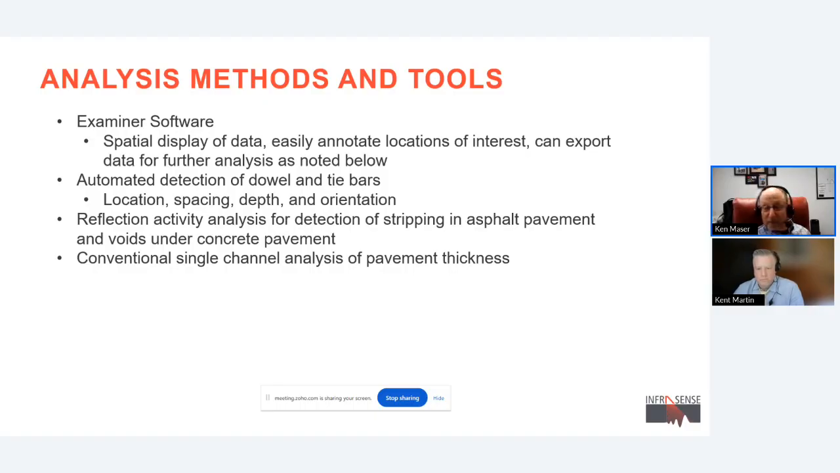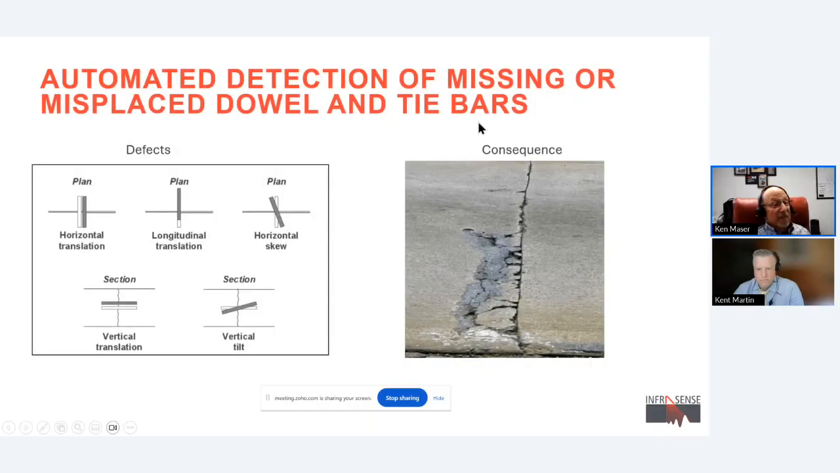So let me talk about the first application, which is automating the detection of missing or misplaced dowels and tie bars. On the left here are some of the defects that have been documented with dowels and tie bars similarly. They're either misplaced laterally or longitudinally. They're sometimes at an angle. This is in plan view, and in vertical view, they can be at the wrong elevation or at an angle in the vertical.